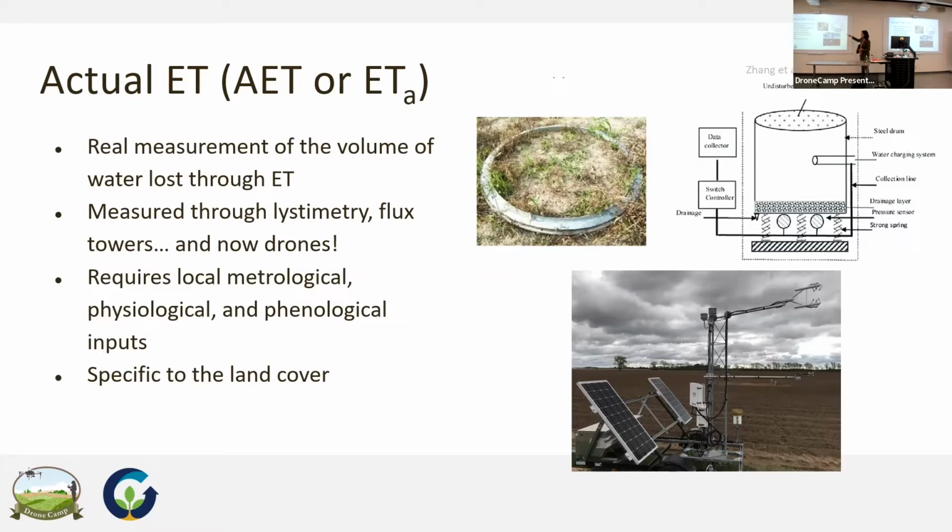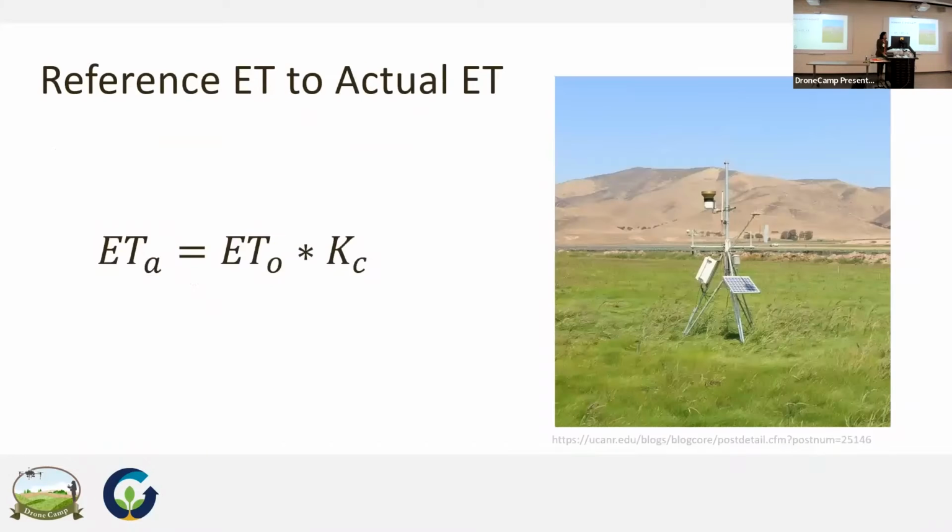Here's a photo of a flux tower. This is a pretty short one because it was over tomatoes or potatoes. We couple them with drone images, because the tower gives us a really accurate time series estimate of crop water use, and through our drones, we're able to get a really wonderful understanding of the spatial variability of crop water use. If you're working with drones, you're interested in some sort of spatial variability of something. And this is just the crop water coefficient method if you want to estimate actual evapotranspiration,